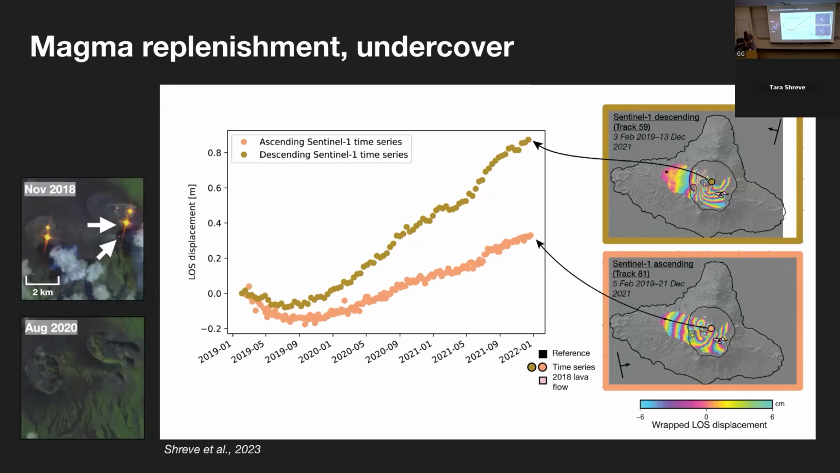So here we can see, again, this is Sentinel-1 data with acquisitions every 12 or 6 days. And we can see that between 2019 and 2022, we had anywhere between 30 centimeters to 80 centimeters of displacement or uplift at Ambrym after the system essentially became closed and that degassing ended. Here we can also see optical images comparing November of 2018 before the eruption and August of 2020 after we had the closure of that connection between the storage region and the surface.